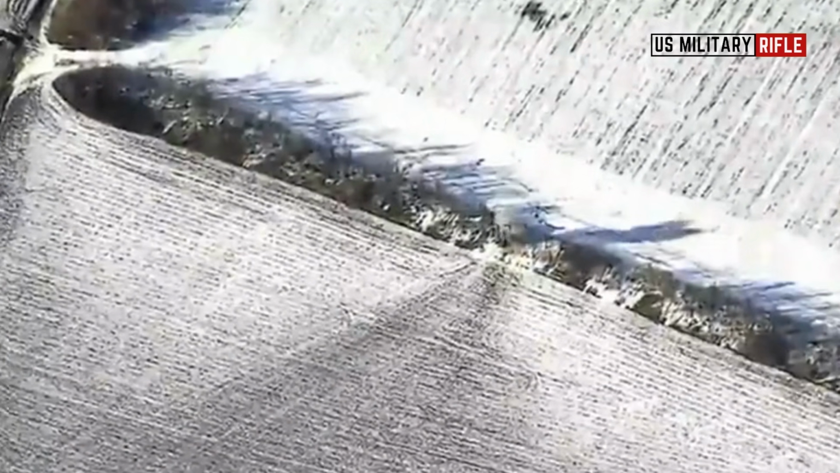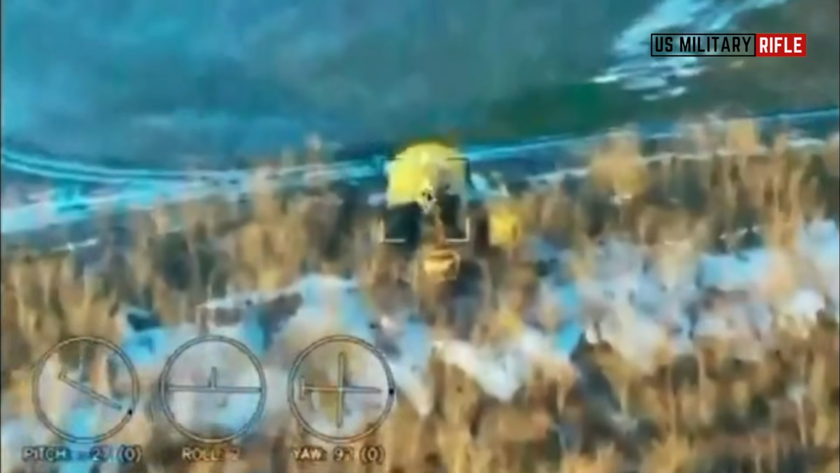He stressed that identifying and destroying elements of Russia's long, medium, and short-range air defense network remains one of the USF's top